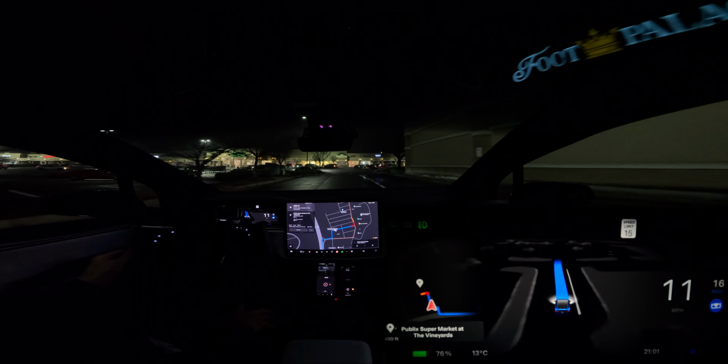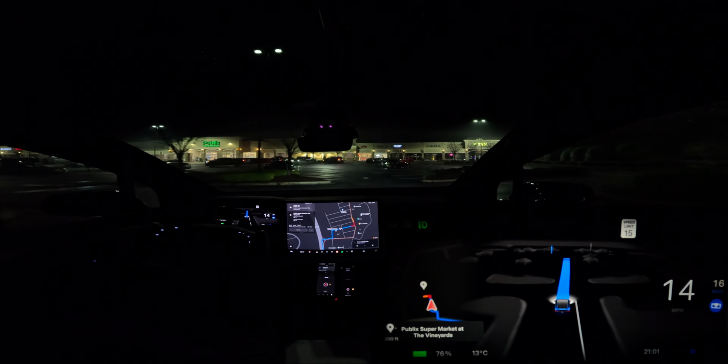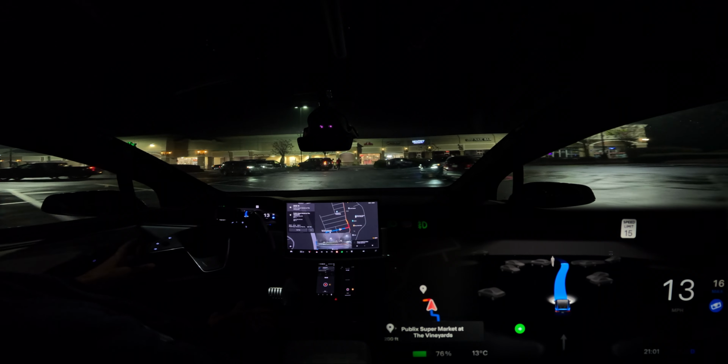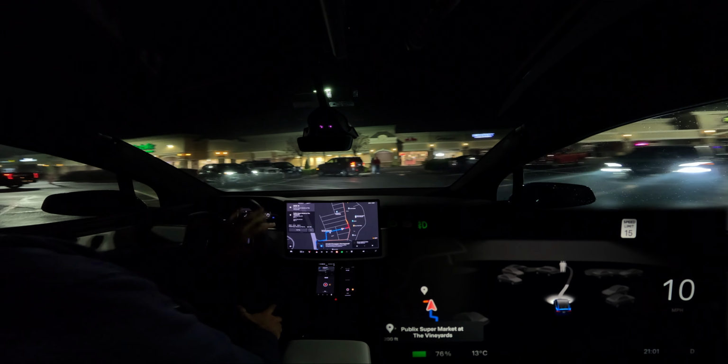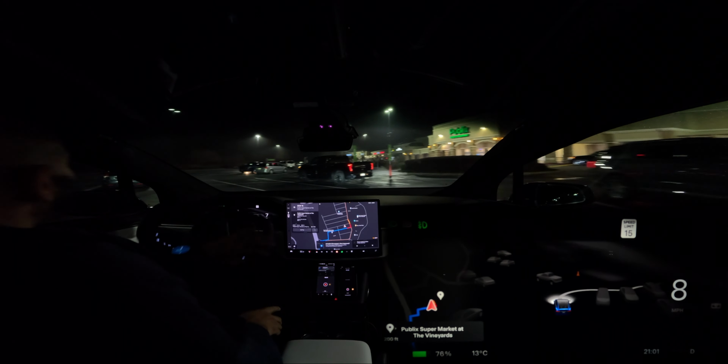Well, there would have been better ways to get to Publix, but don't hit the curb. Yeah, let me take over and park right here.